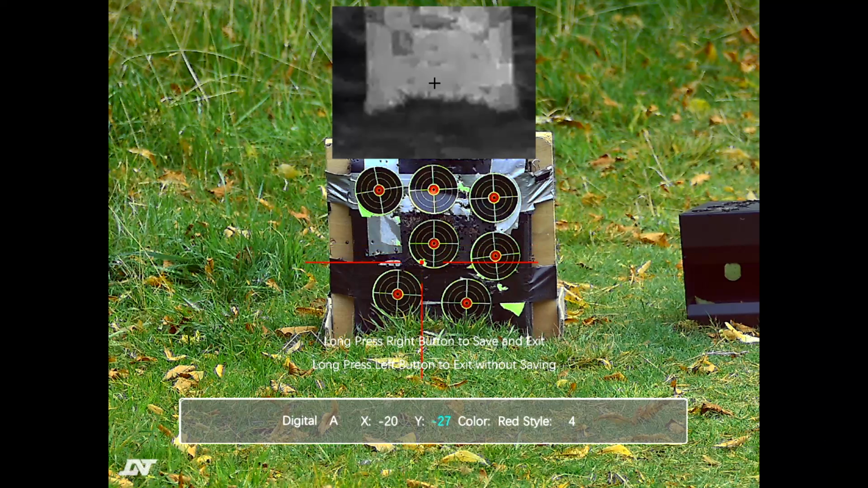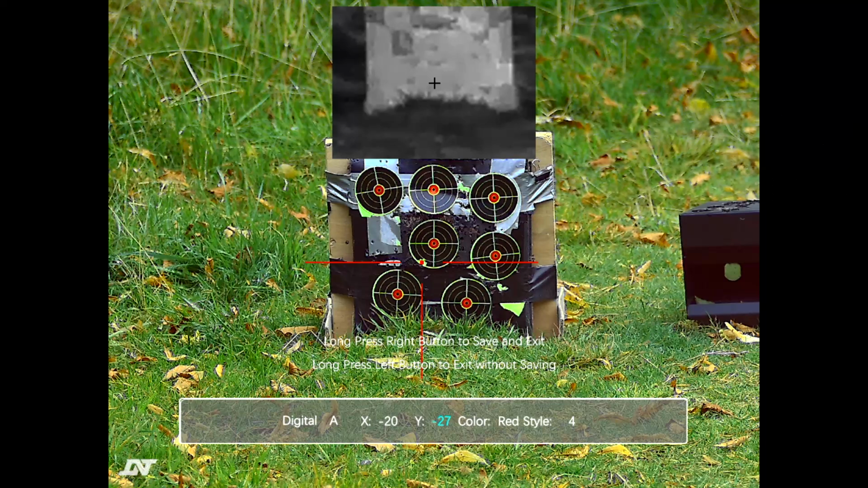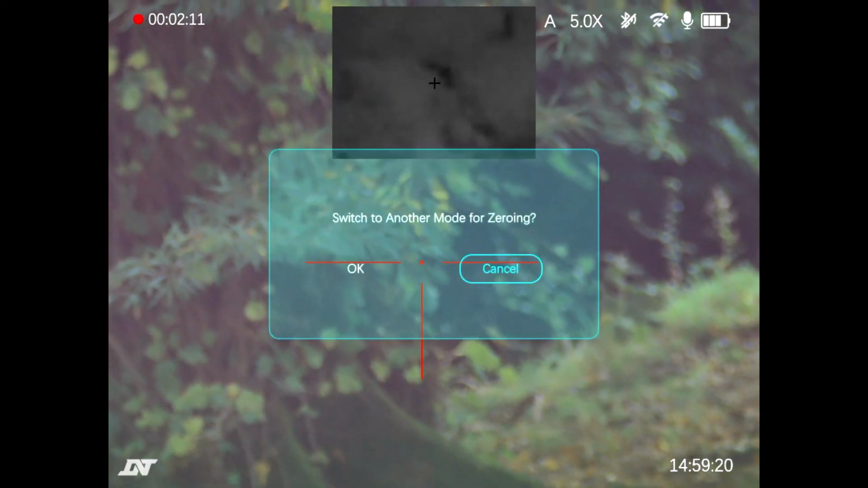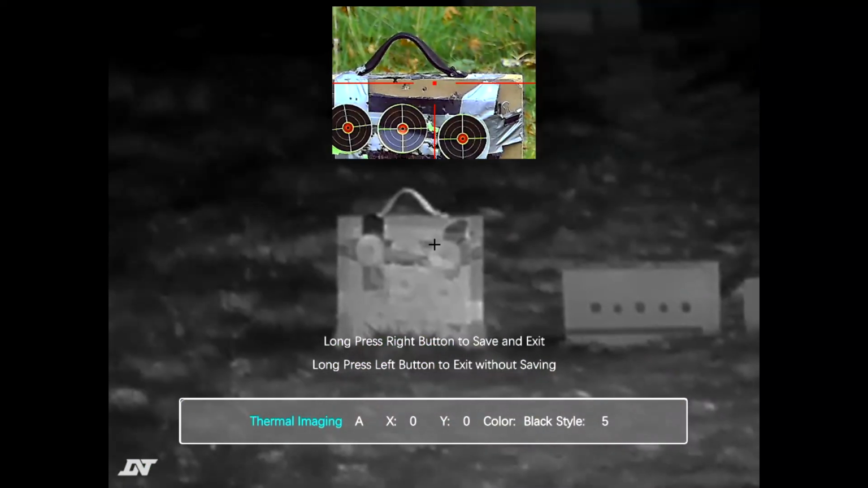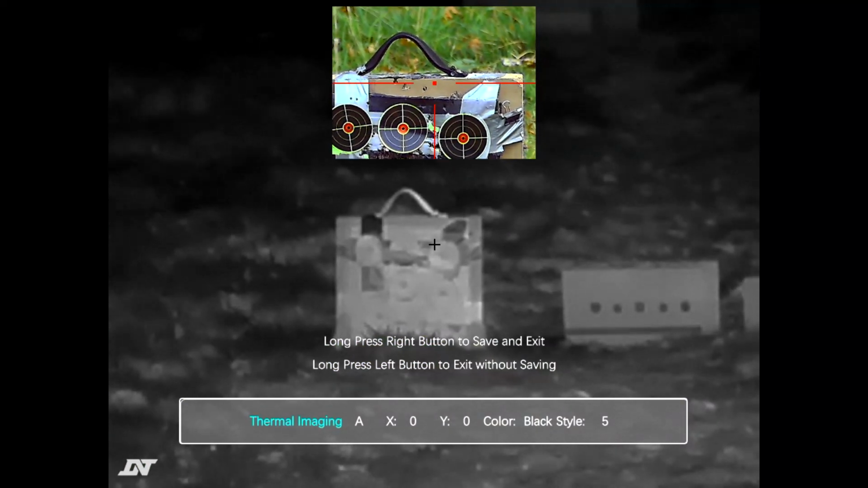Okay, but this is kind of a one-shot zero. Now, I'm not going to zero the thermal off the same group because that has cooled. One button right to save and exit. Switch to another mode for zeroing. Switch to thermal. Let's fire a shot or two here.